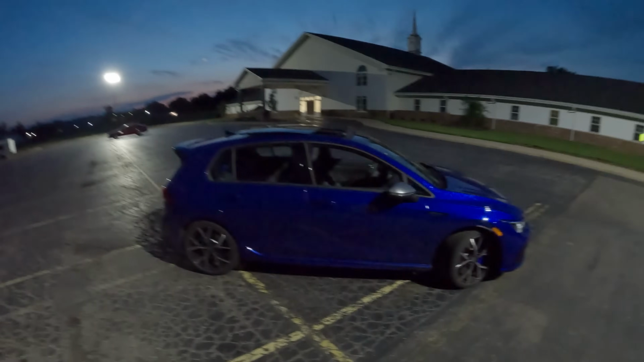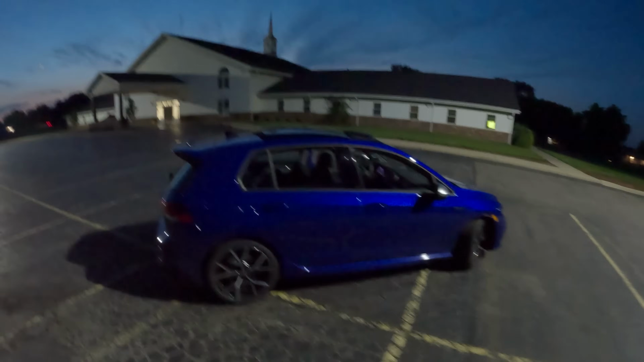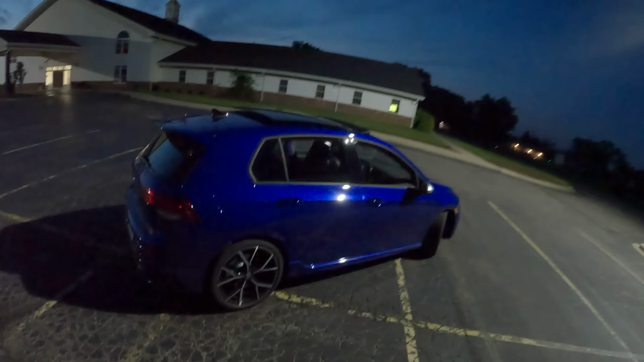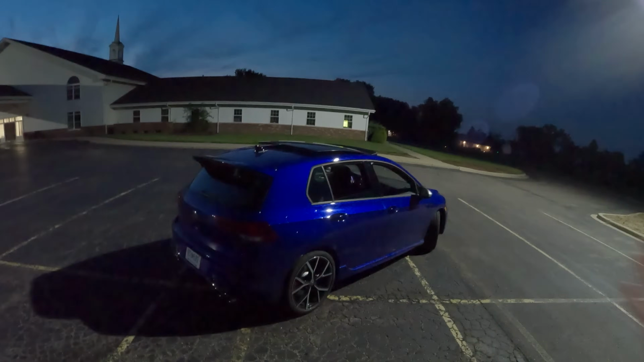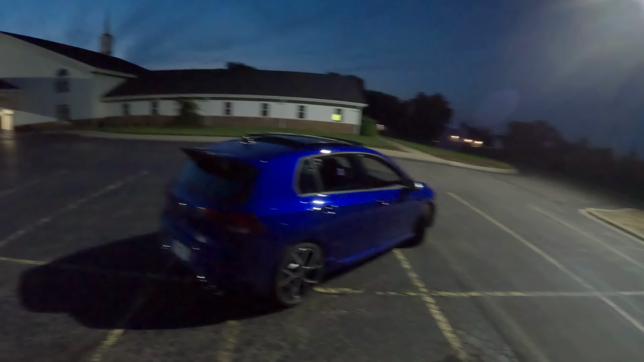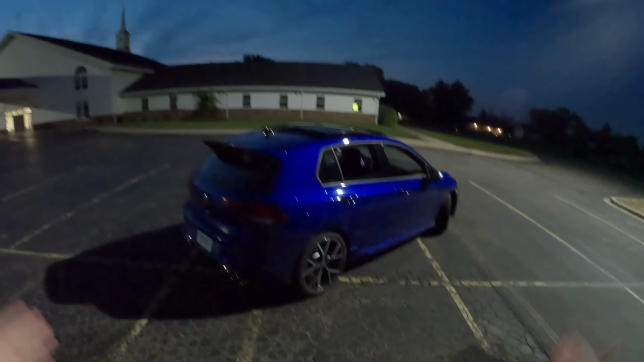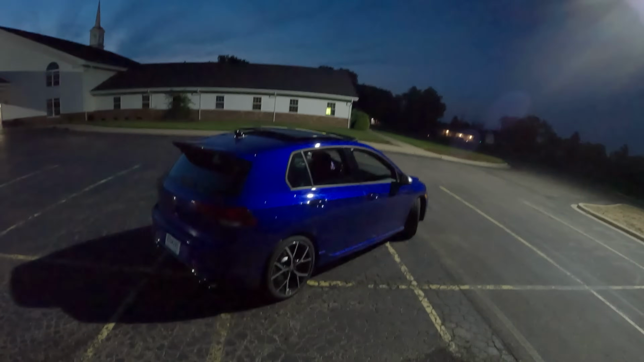You guys will have seen the commute video from a couple of weeks ago, where we did our traditional little drive review with this Mark 8 Golf R. But tonight I thought we would just go for a bit of a chill drive, and I'll give you some final thoughts on what it's been like to live with this week, and my thoughts on the last year of the Mark 8 Golf R.